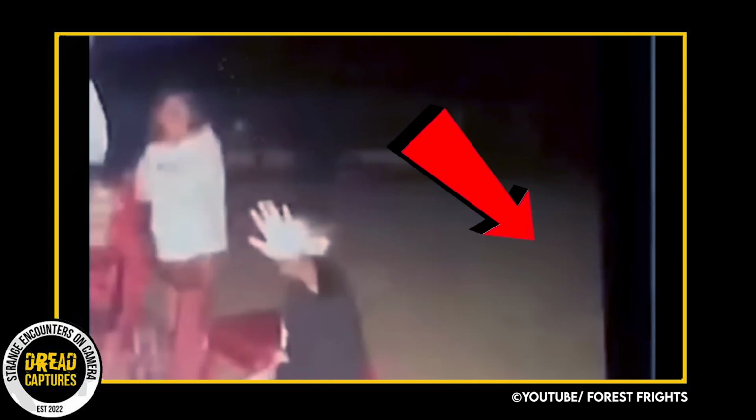Upon playing back the footage, the entire family was shocked to see a strange, shadowy figure moving on all fours directly behind their son. Upon closer inspection of the photo, it was clear that there was no one present in the frame who could have caused this anomaly. And the figure definitely did not look like a human. All in all, this unsettling footage is sure to send shivers down anyone's spine. What do you guys think it could be?